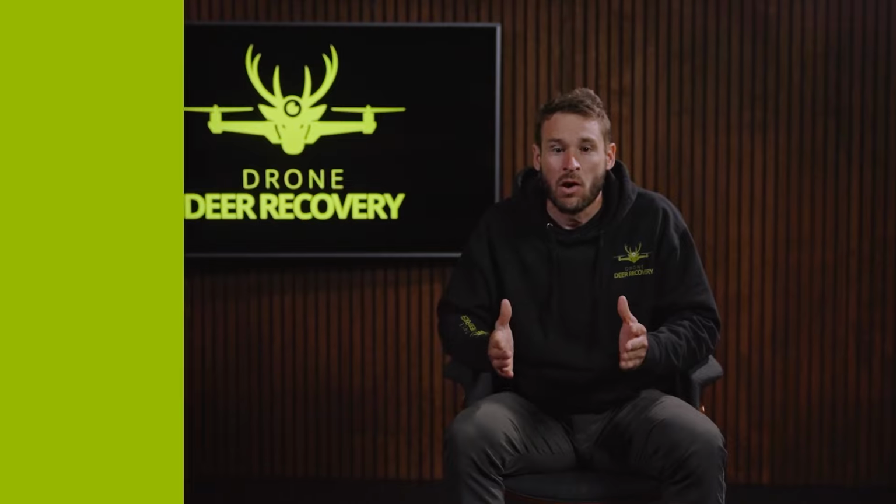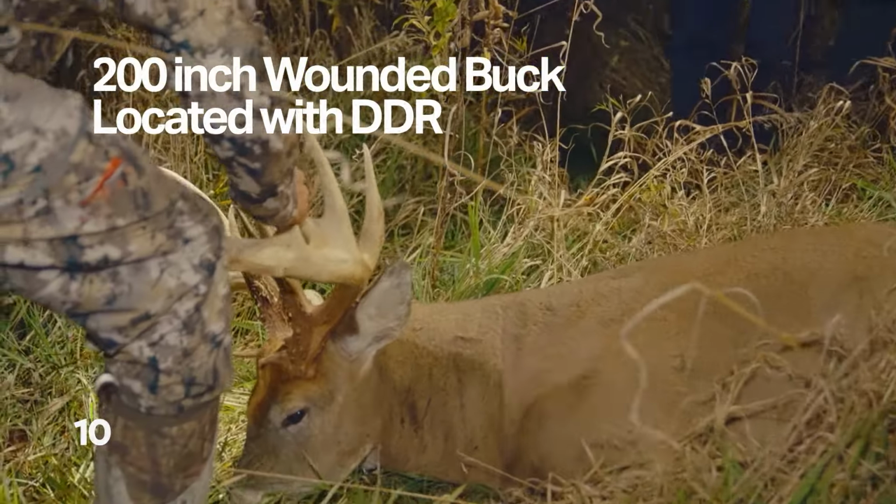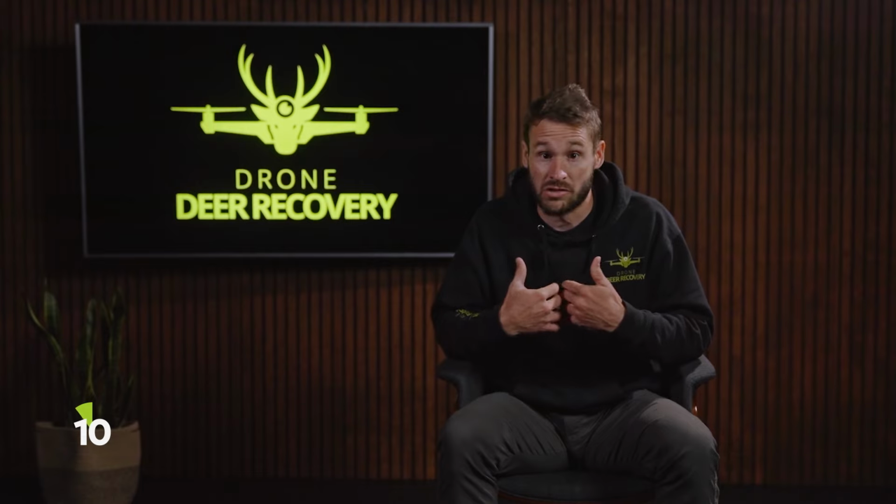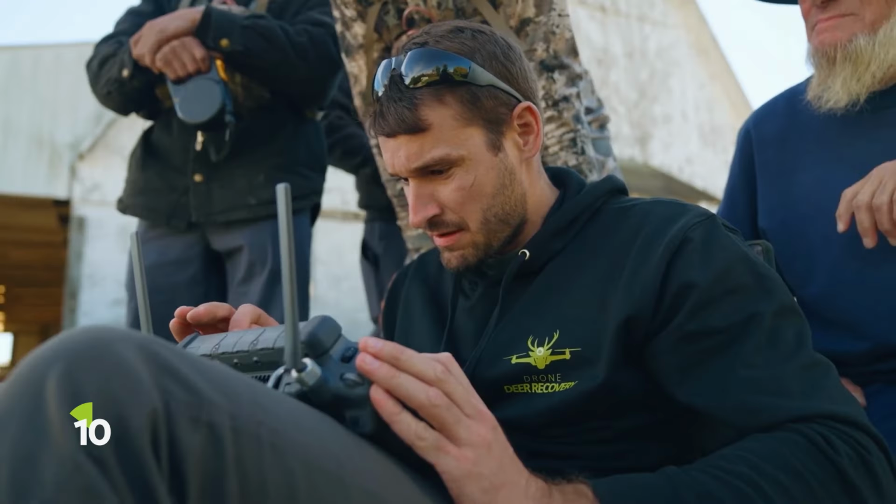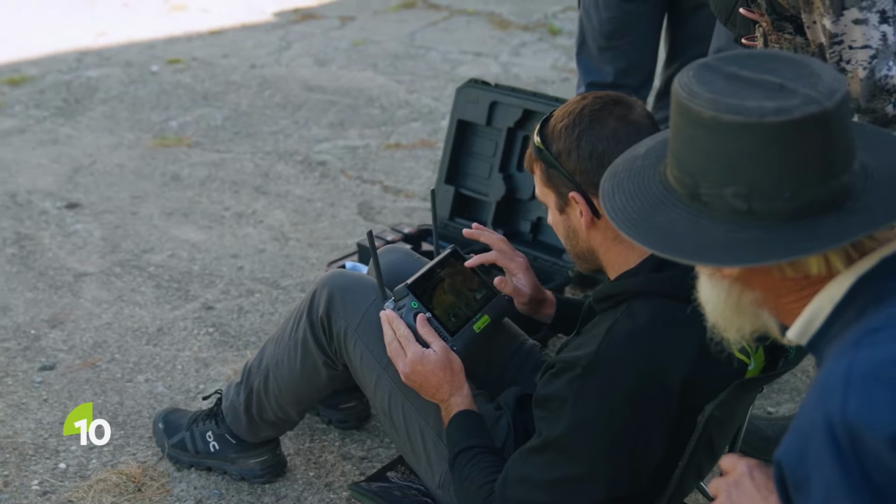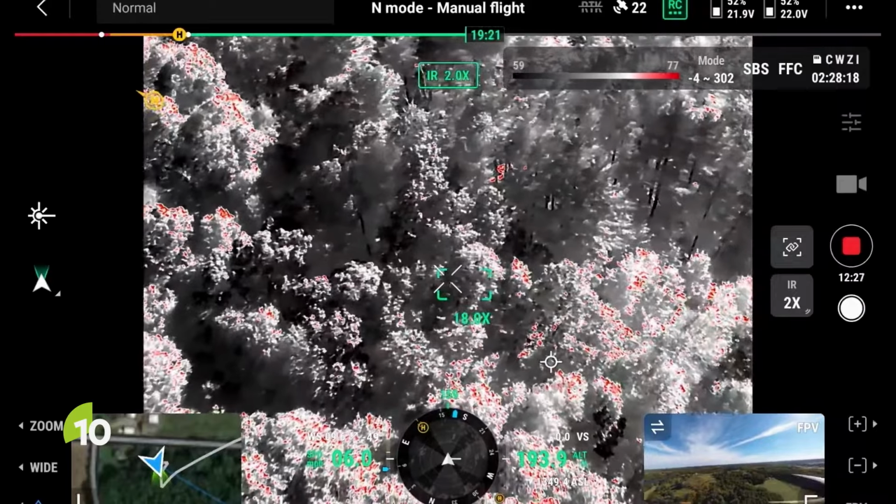It was crazy. We started it off with a 200-inch deer. Let's say the pressure was on because I did not have a ton of experience yet at this time looking for deer. I believed in the technology, but I just didn't have a ton of experience doing it. So we start off with a 200-inch deer.